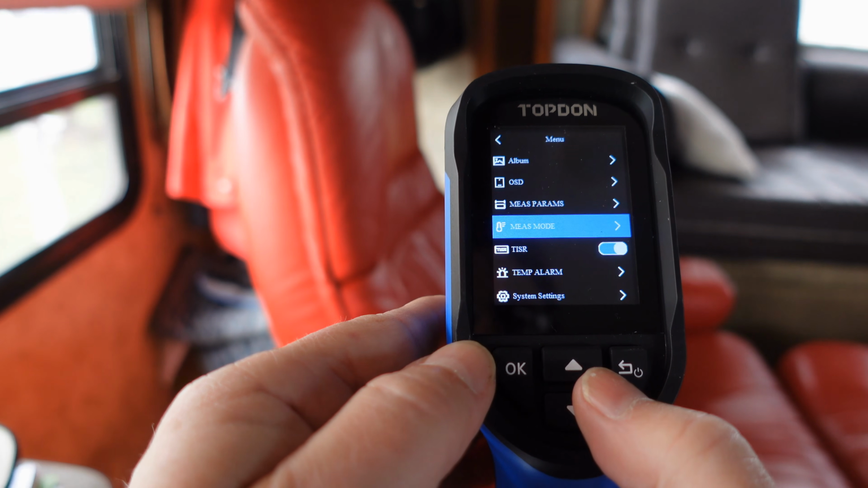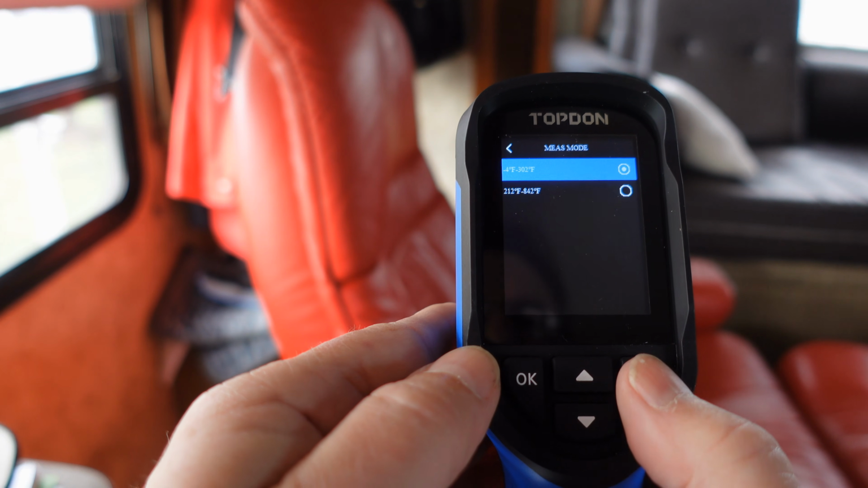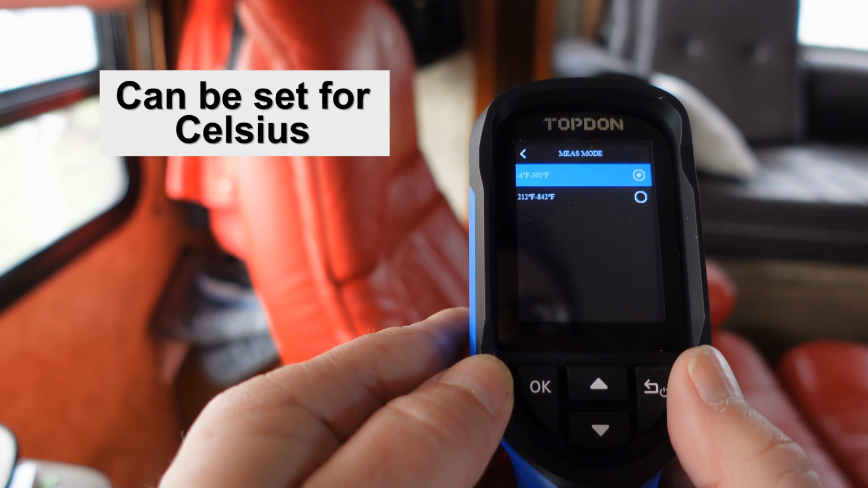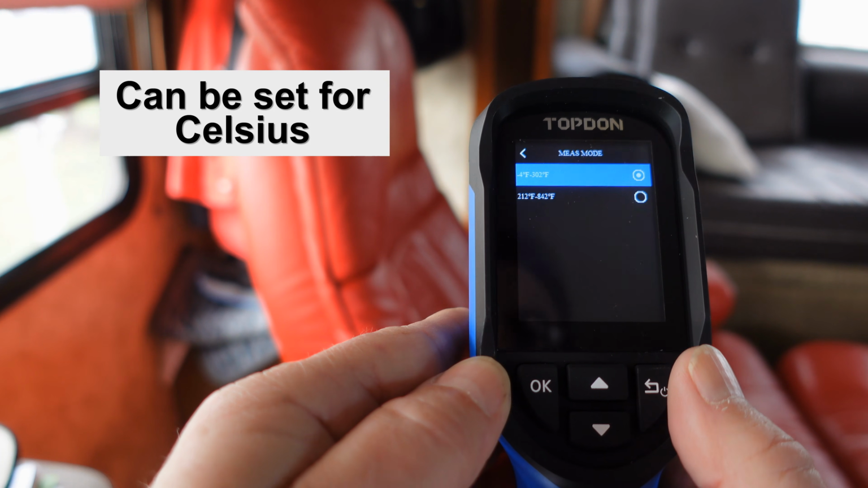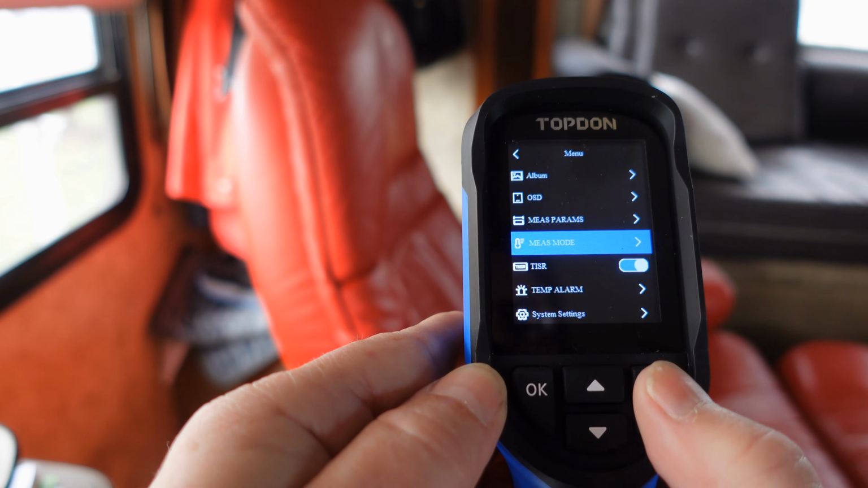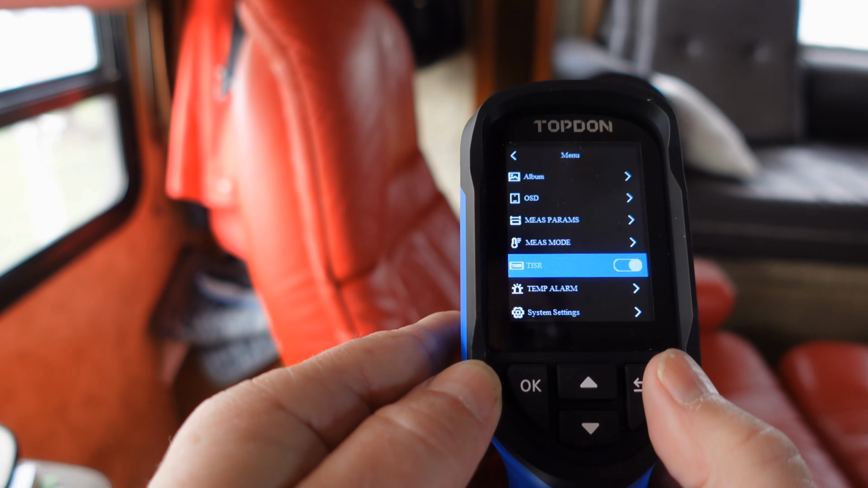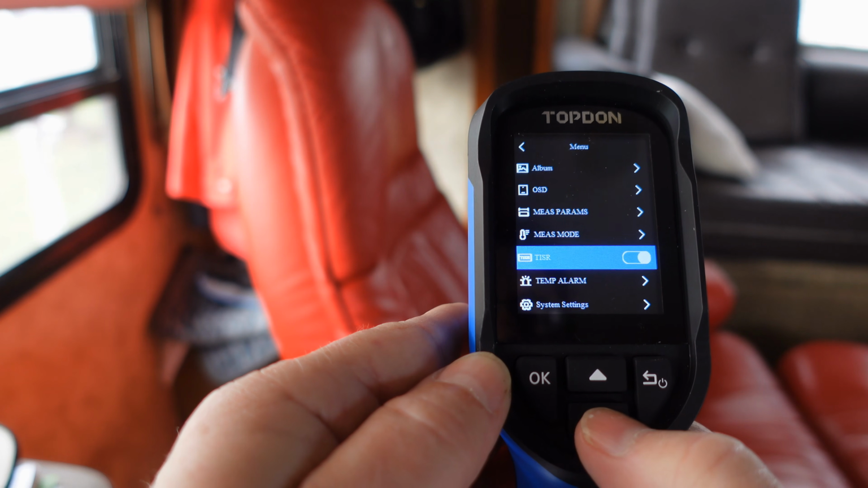So we have MEAS mode. Go into that. So we can have the temperature read between -4 Fahrenheit to 302 Fahrenheit, or 212 Fahrenheit to 842 Fahrenheit. So one is lower temperature mode, one is higher temperature mode. Then we have TISR, on or off. So that's thermal imaging super resolution, which I explained earlier.